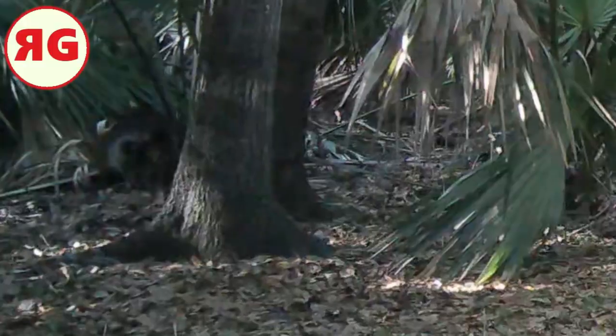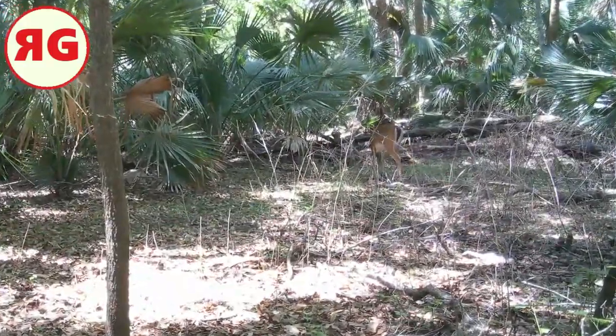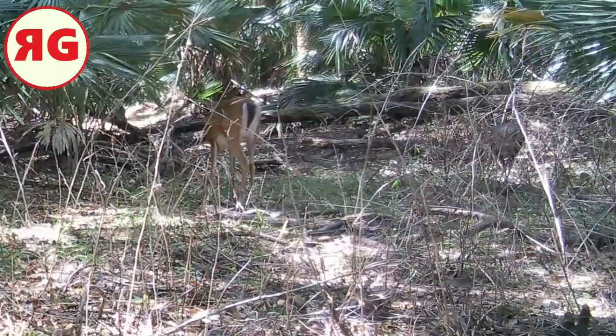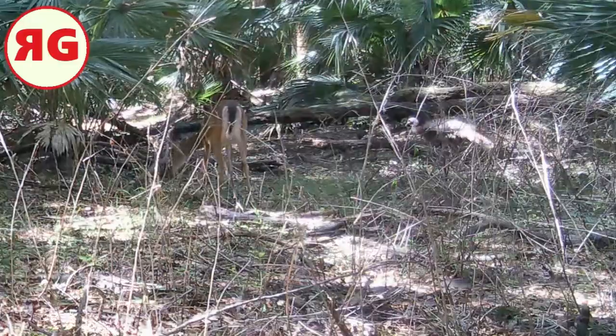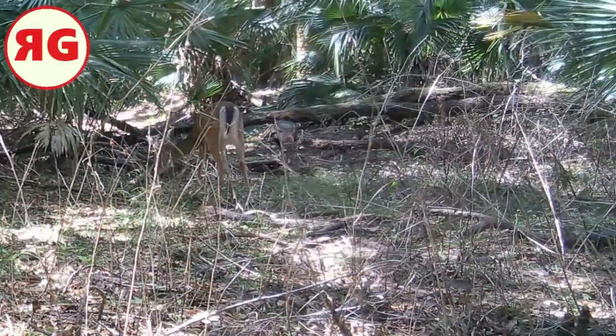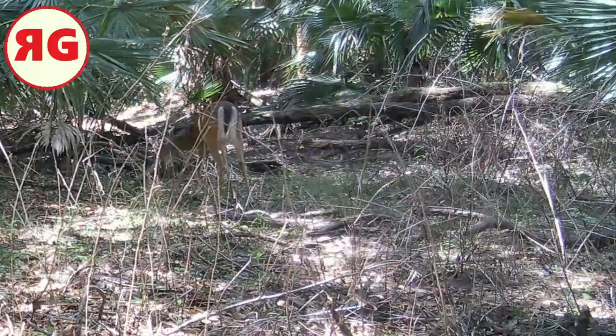It's hard to say. Here's a deer. Take a look at what's over on his right there. There's a deer and a couple of turkeys. Now, I've never seen deer and turkeys moving together. Maybe their paths just crossed. Maybe they're BFFs. It's hard to say. I just don't know.